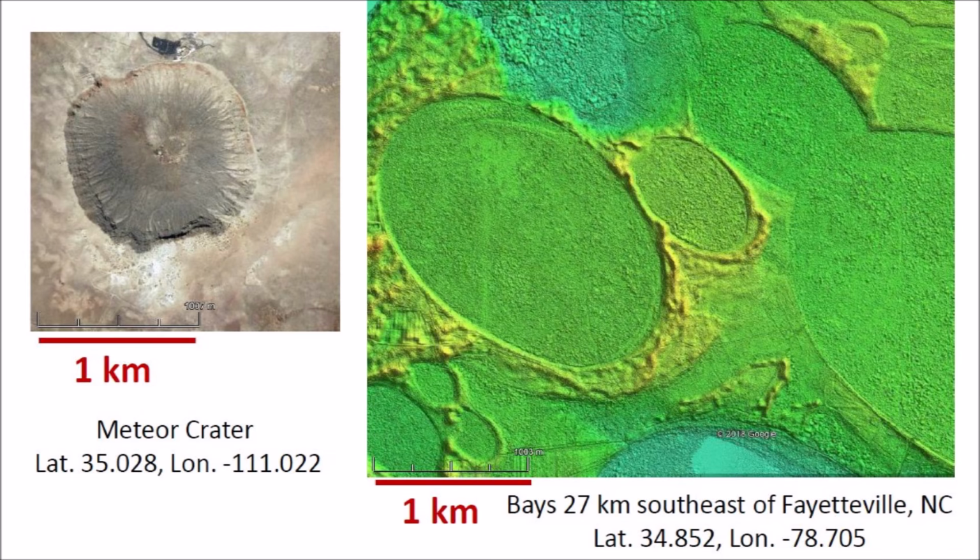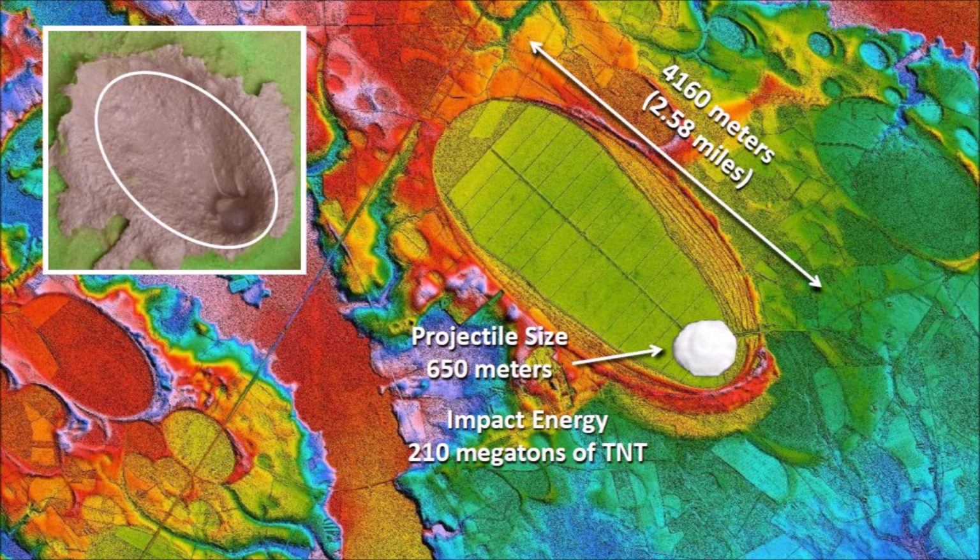Although Meteor crater is large, it is much smaller than many Carolina bays. If we model a large bay based on the proportion of projectile size to cavity size of the experimental impacts, we can estimate that a large bay with a major axis of 4 kilometers could have been made by an ice boulder with a diameter of 650 meters.